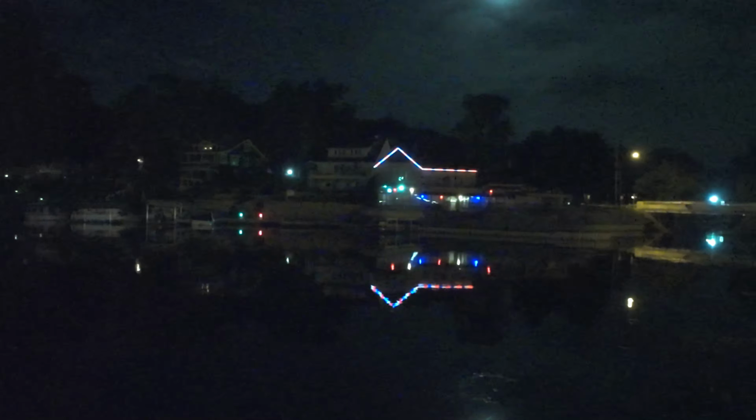So there's Portage Lakes. I'm gonna be doing some riding. I'm gonna put you guys on the mount, and I'm gonna ride around a little bit. But this is just to show you guys, let me run over here real quick, what Portage Lakes looks like during the nighttime on a Saturday night. It is absolutely beautiful out here. So it's going to be a fantastic video.